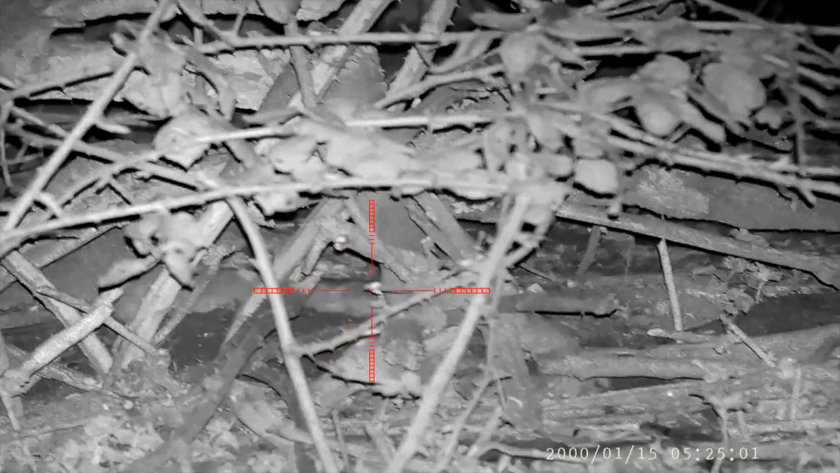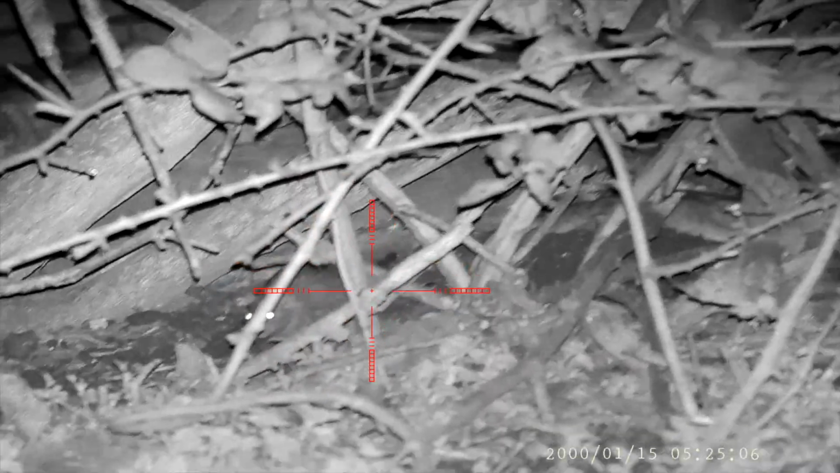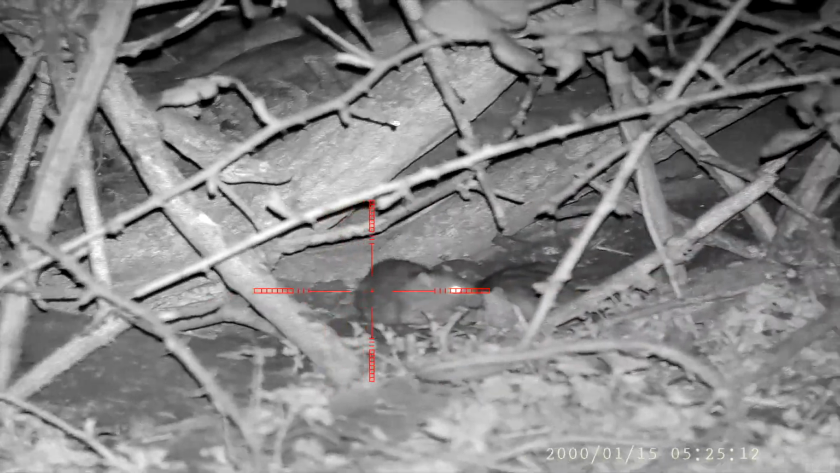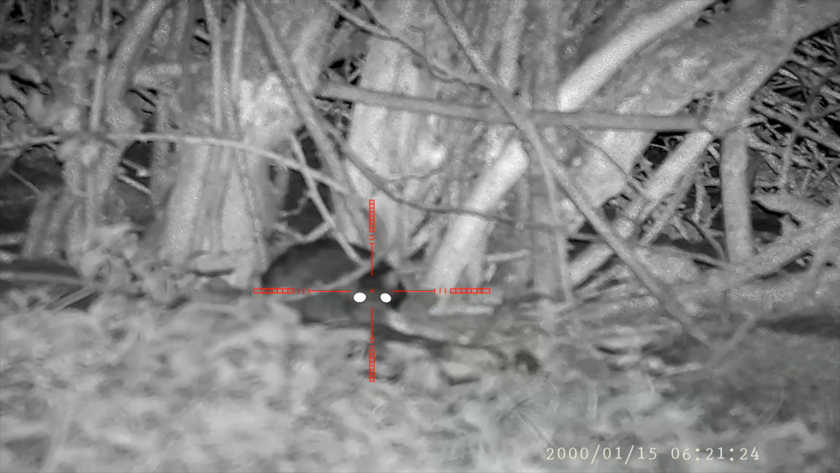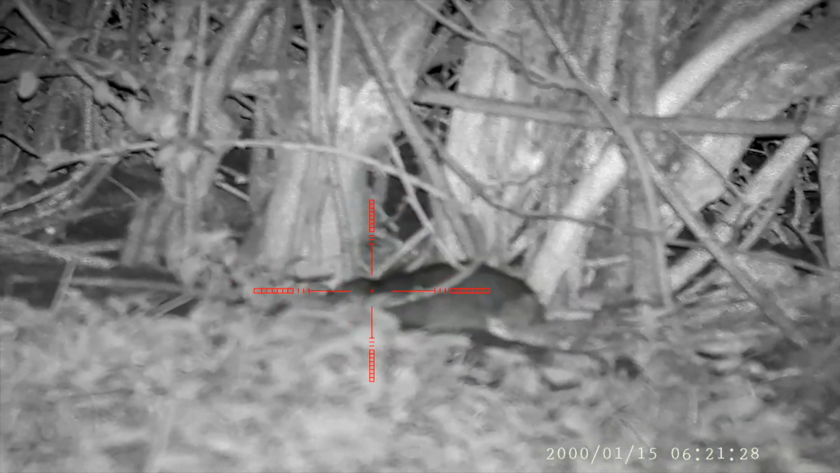Now, I've witnessed the cannibalistic nature of rats several times in the past, as Dwayne captures this one here, dragging a fallen comrade away through the PAR 008. There's no wonder when it came to picking up time that we couldn't find half of the rats that we'd actually shot that evening, as Dwayne takes out a perfectly placed heart shot there on a scaly tail.